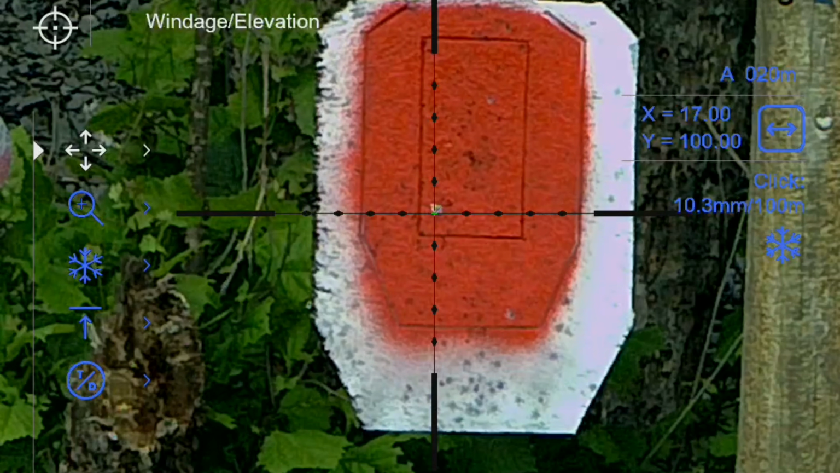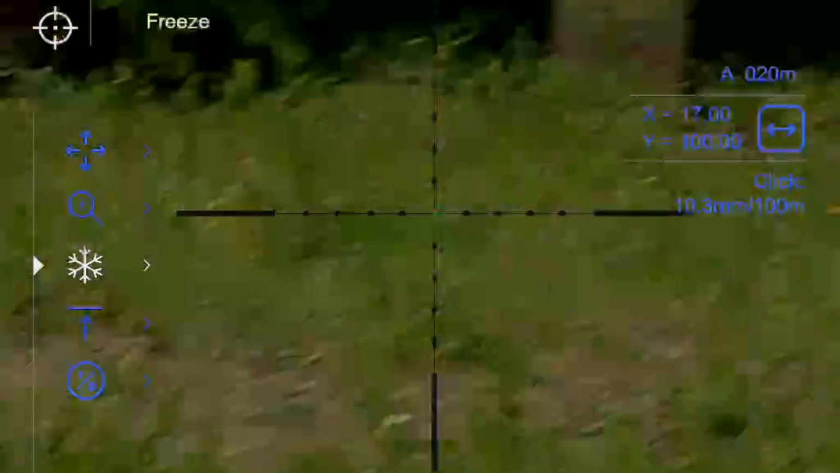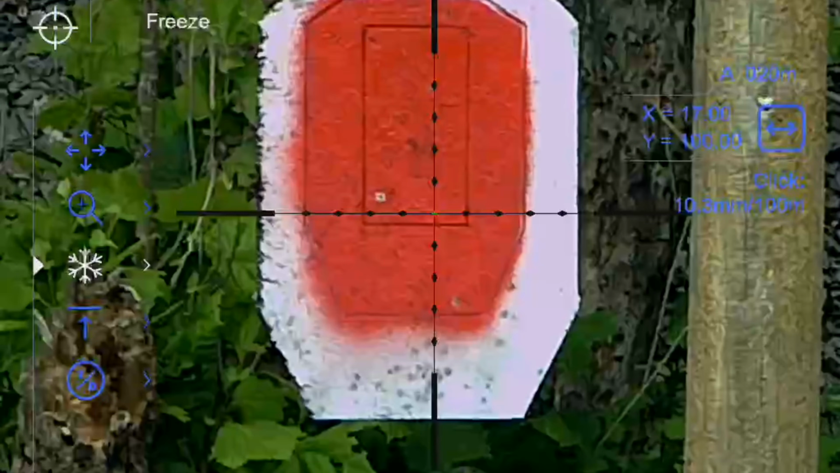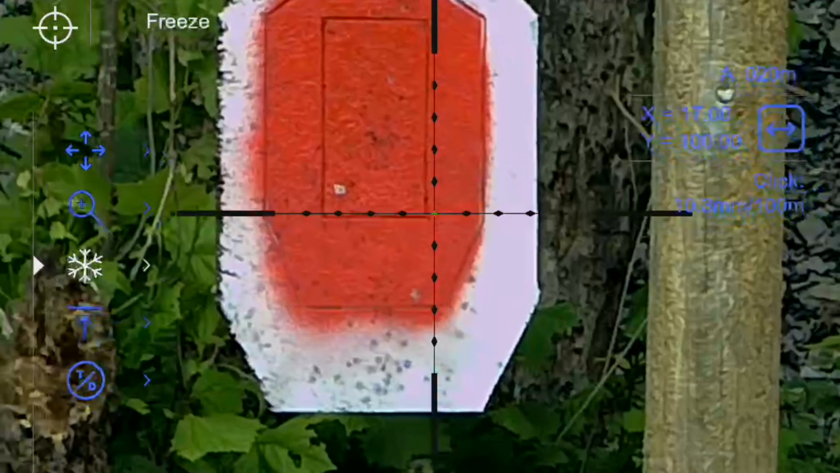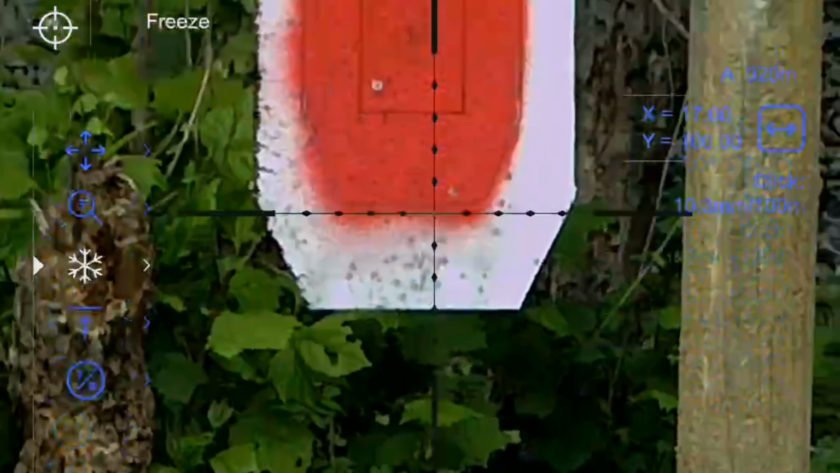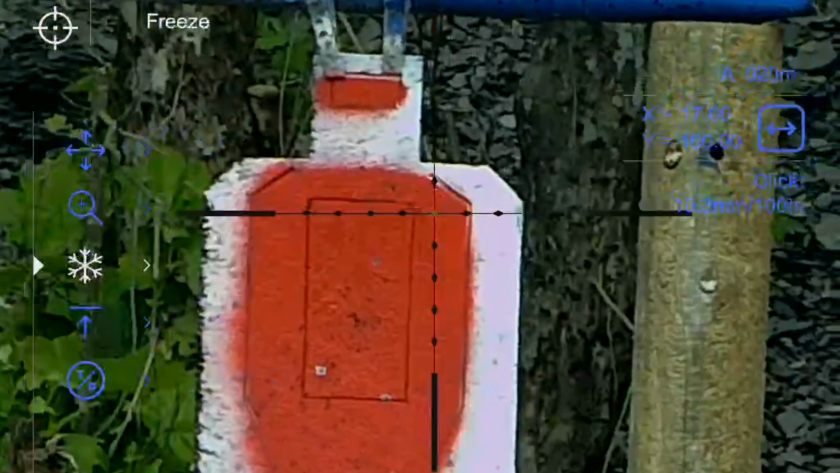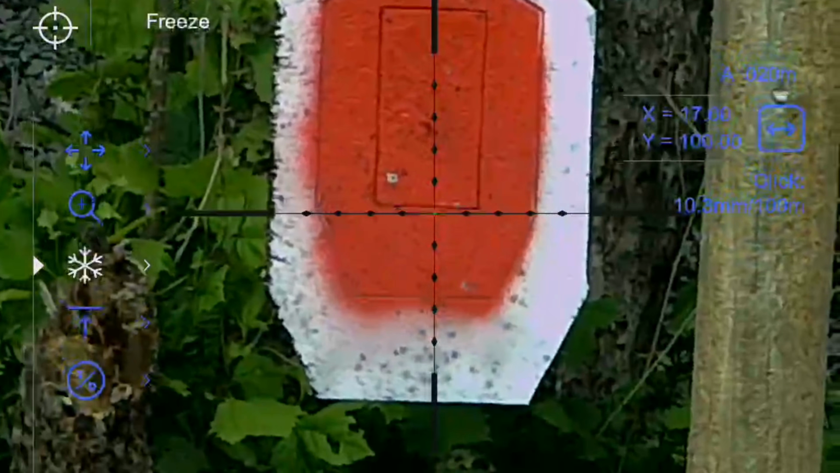So now let's go ahead and unfreeze the picture. All right, now we are back. Let's try and take a good hold shot on it now. Okay, let's go ahead and freeze that picture.